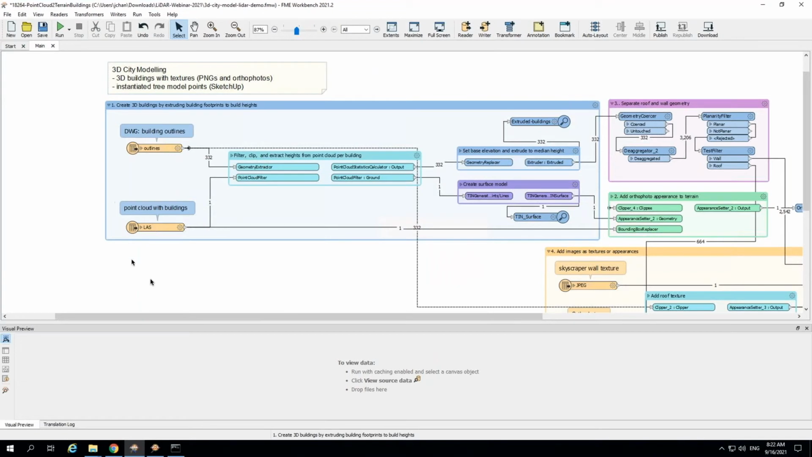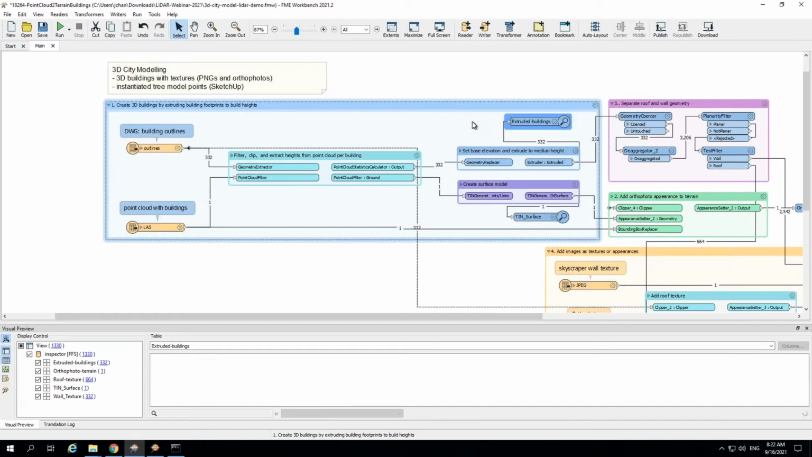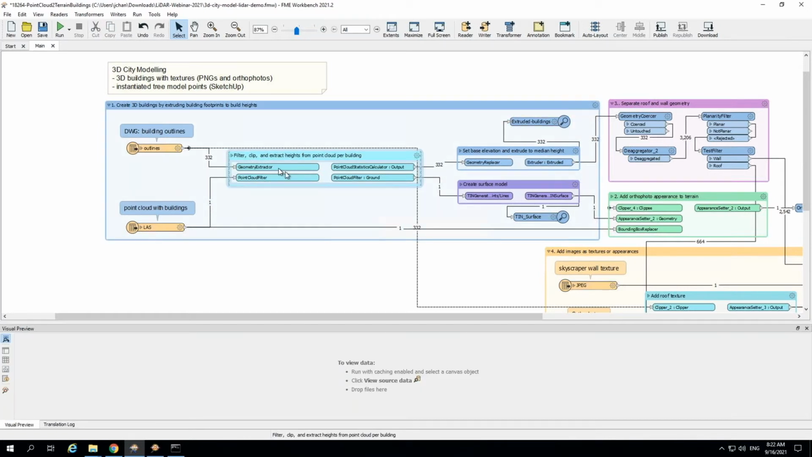So once again, I'm going to go over the inputs and the outputs first, and then I'm going to go through this bookmark by bookmark to show what we're achieving. I've also got targeted inspectors in my workspace so I can view outputs at strategic places.